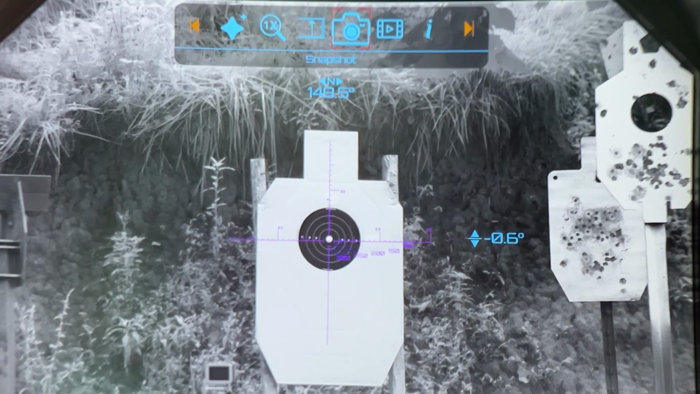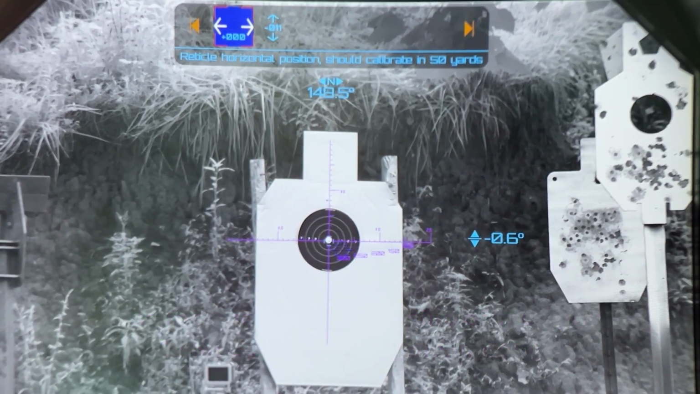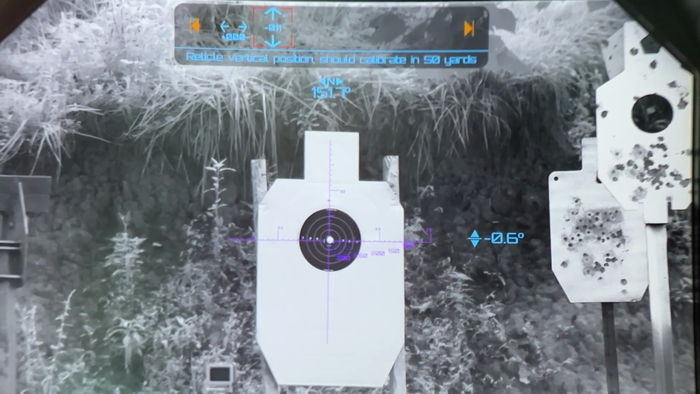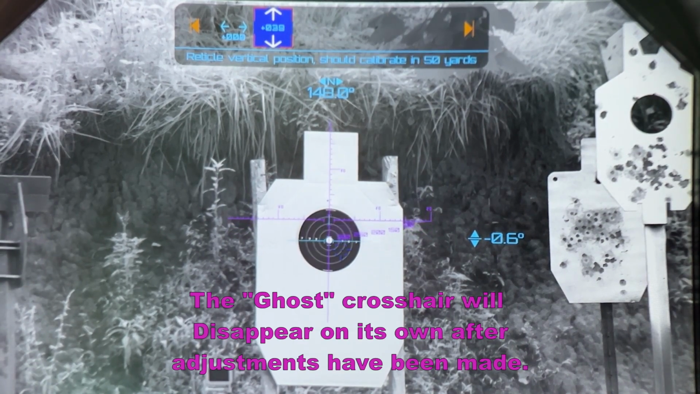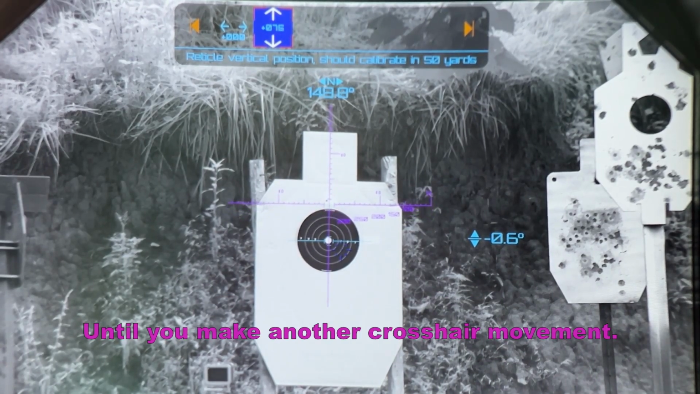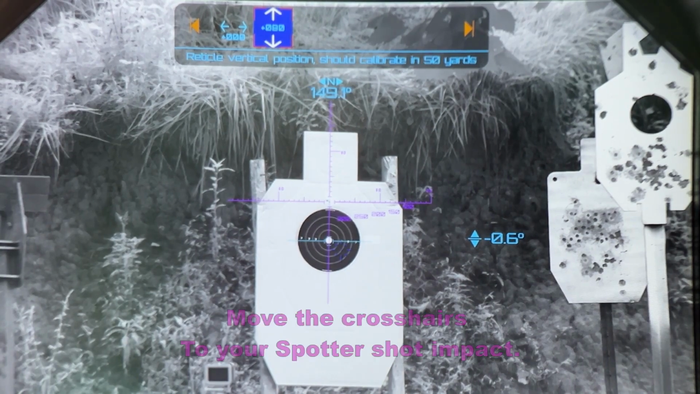Scroll over here to the crosshair adjustment, vertical and horizontal position. Now you want to keep the rifle as still as possible here, but what's nice about this, when you go to make these adjustments, let me make this vertical one first. It's going to show it to you better. We have a ghost crosshair that appears. Do you see that blue crosshair? Well, that's going to stay at your original crosshair position to let you know just how much you've moved that crosshair, and to also allow you to keep it on the center of your target while you make your adjustments.